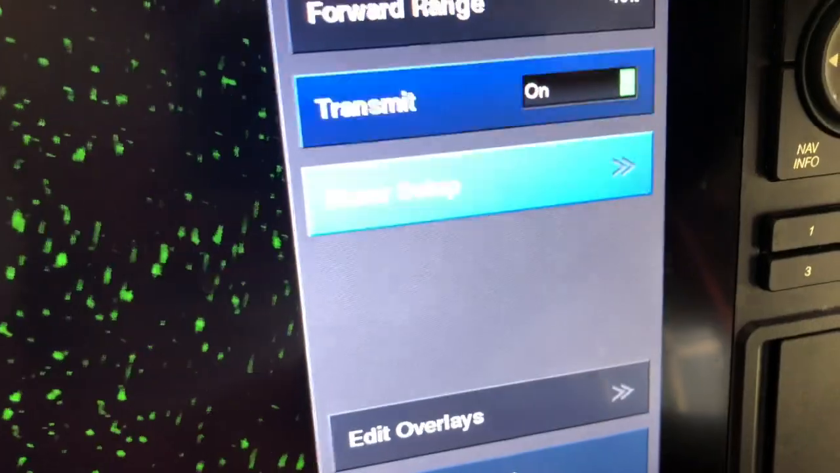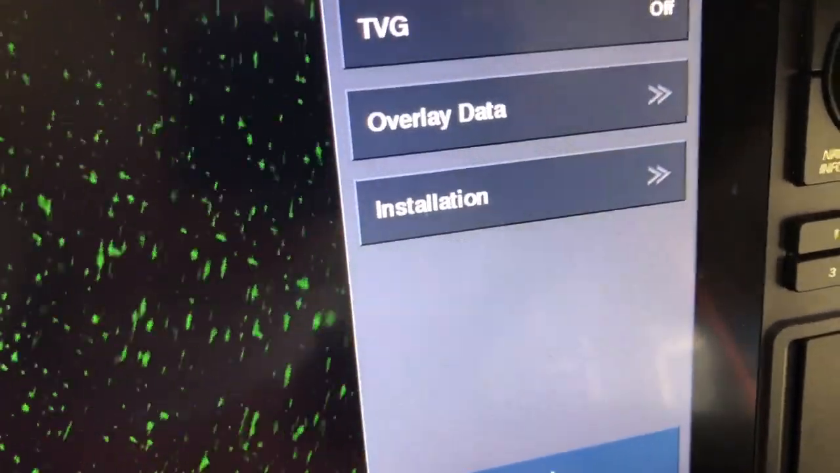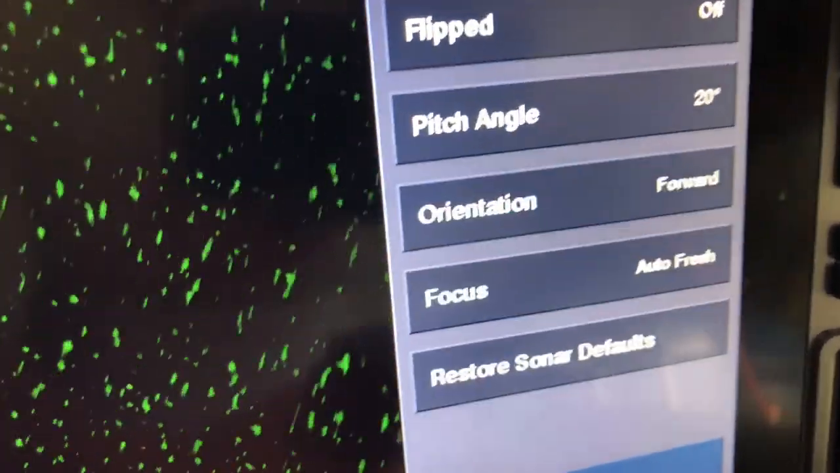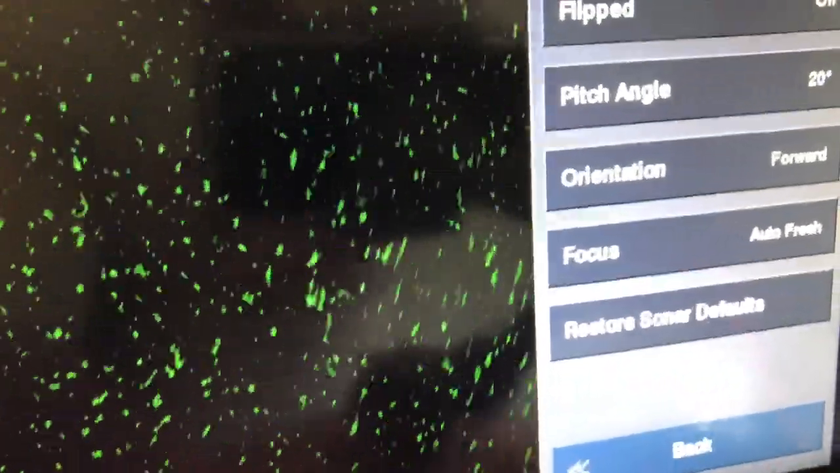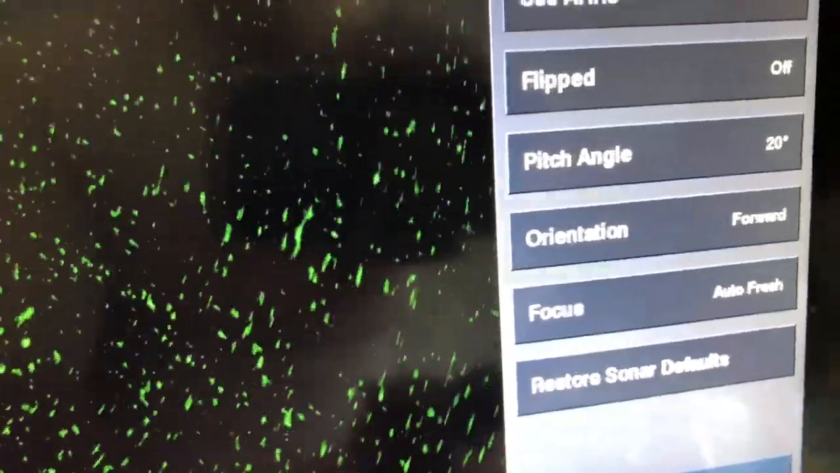And what I did to correct that, go back into menu, sonar setup, installation, AHRS is off, and where is that? I've lost it. Here we go. Let me get comfortable in this boat.